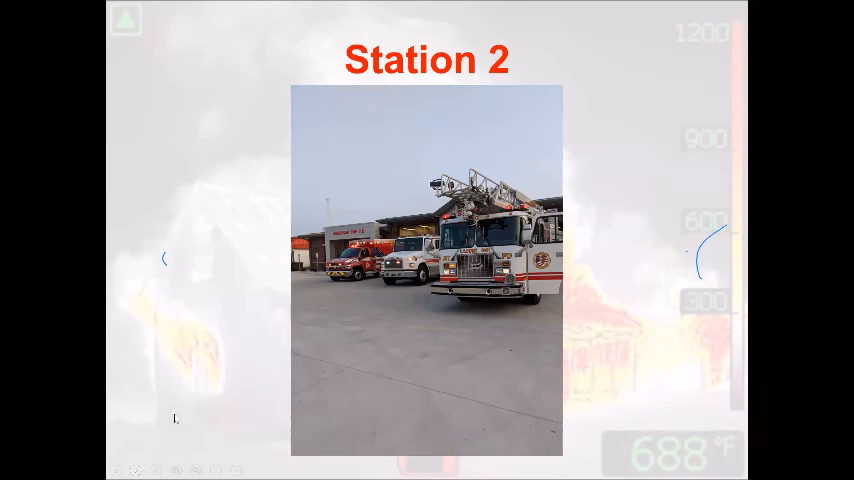And that's our station 2. The guys there are particularly a Quint crew, the ladder on top of the engine, and they also run a newer thermal imaging camera as well. So depending on what station I'm at dictates what my job will be, whether I have a camera in my hand or not.